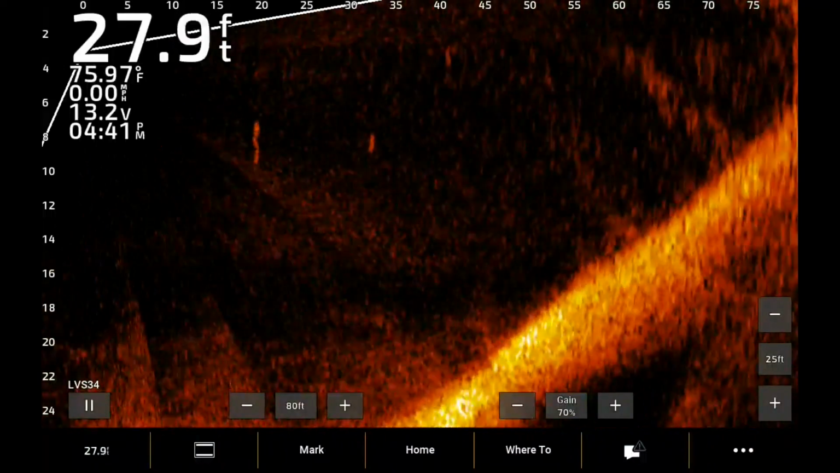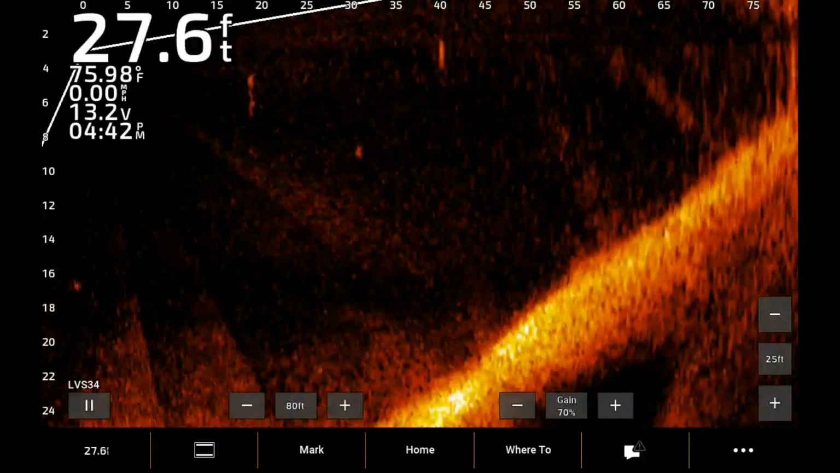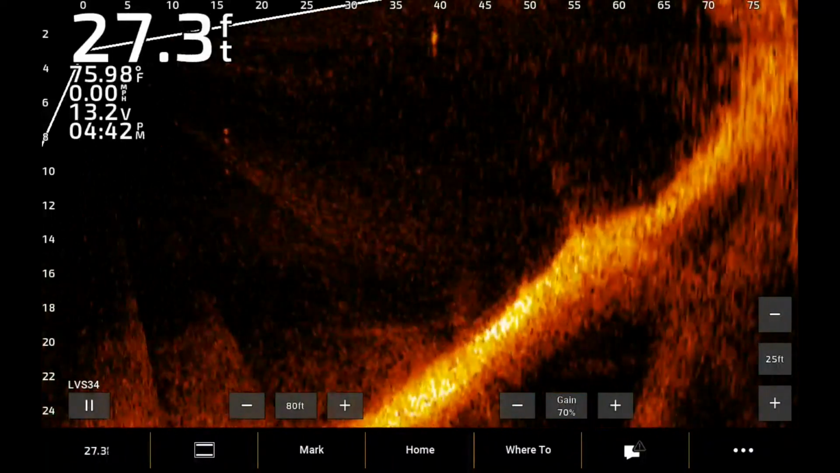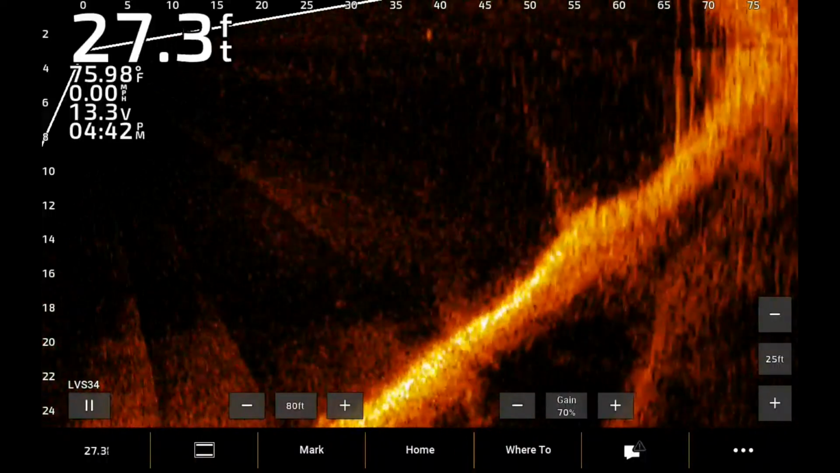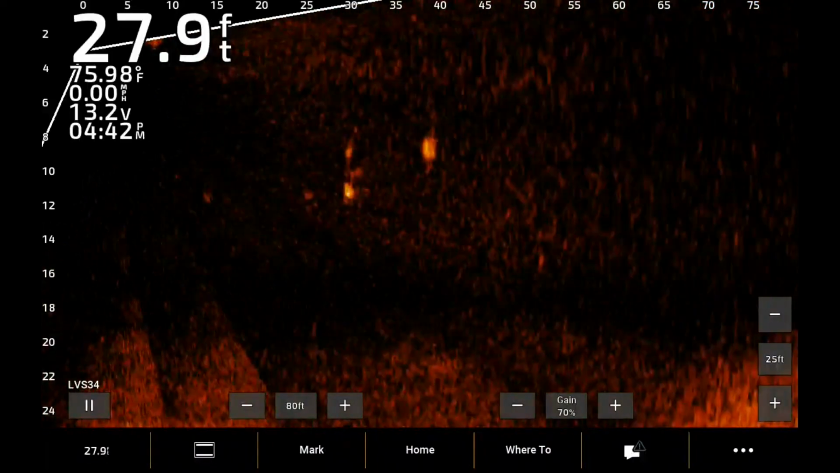There it is out there again, I think. No, that's a fish. But yeah, it's really simple. You see how the bank right there, there's the bank. There's a drop off right there. I'm looking, well, there's a grass line at the very far out. There was a grass line, then it just slopes steadily down.